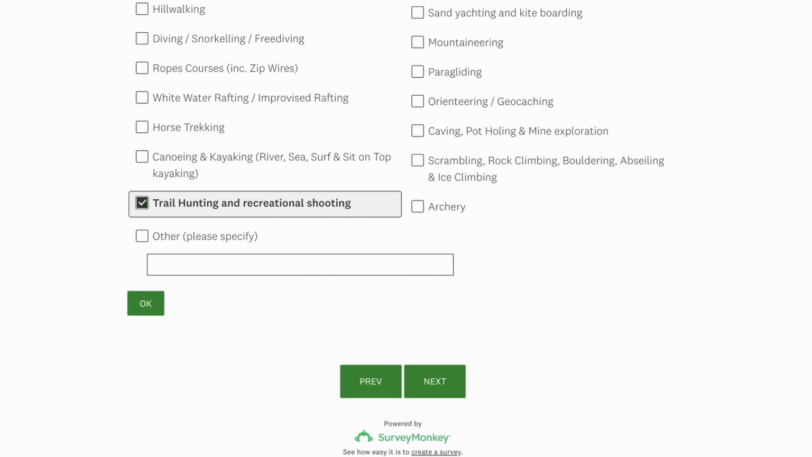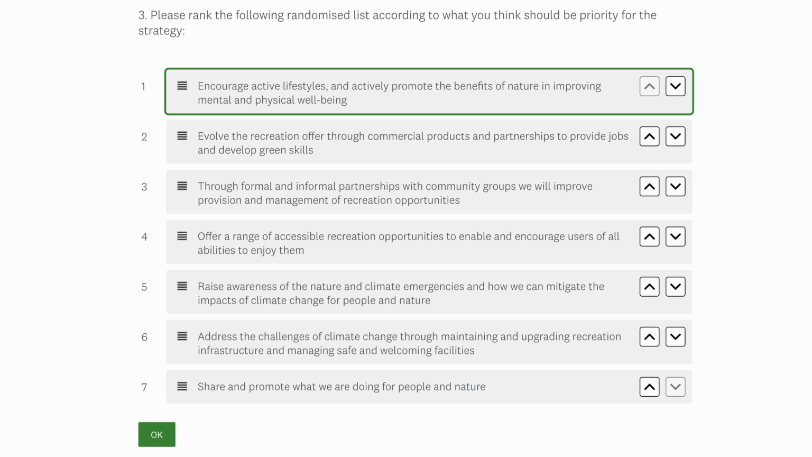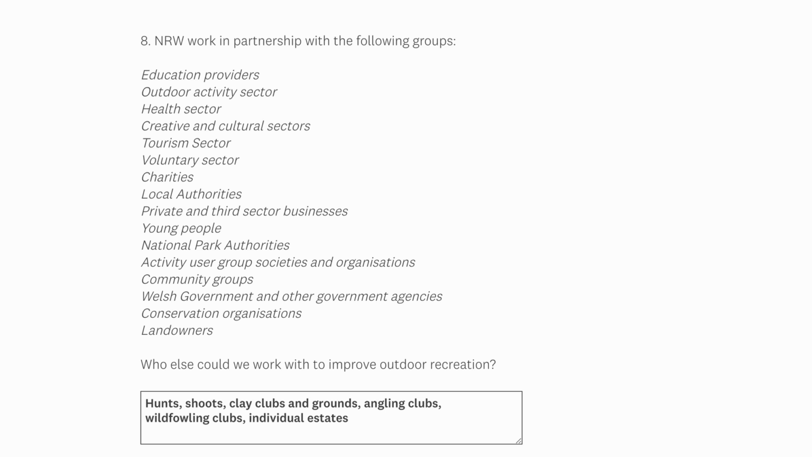The Welsh Government has launched a new survey that aims to shape the future of the Welsh countryside. It lists a number of activities, including one called trail hunting and recreational shooting. Its list of potential actions is similarly politicised, with leading questions about the importance of inclusiveness over the importance of local communities, and a clear desire to form an NRW club of Welsh residents. There's a link to it below.